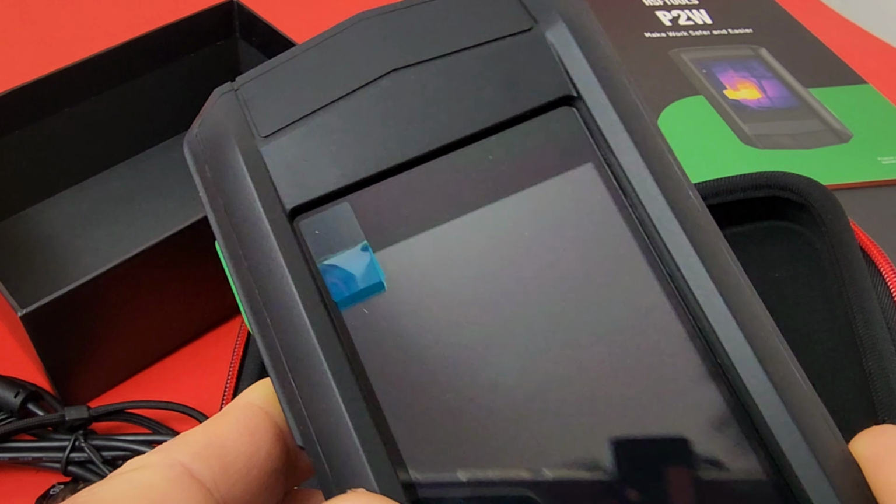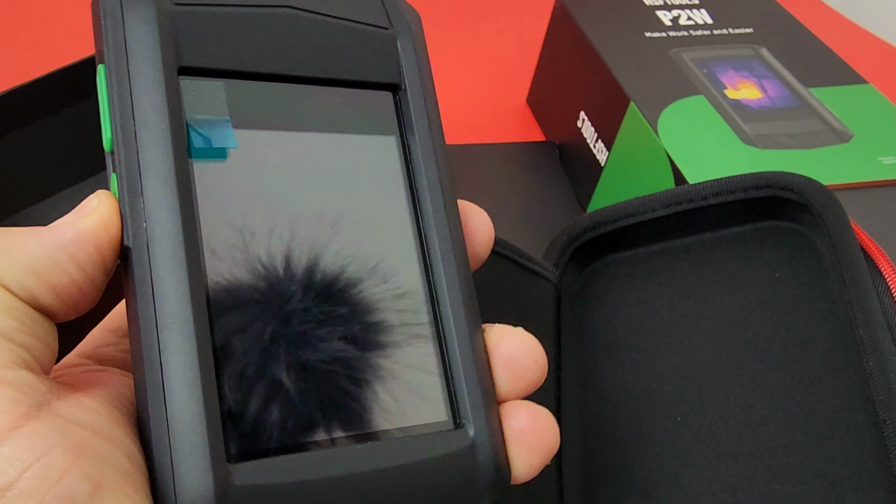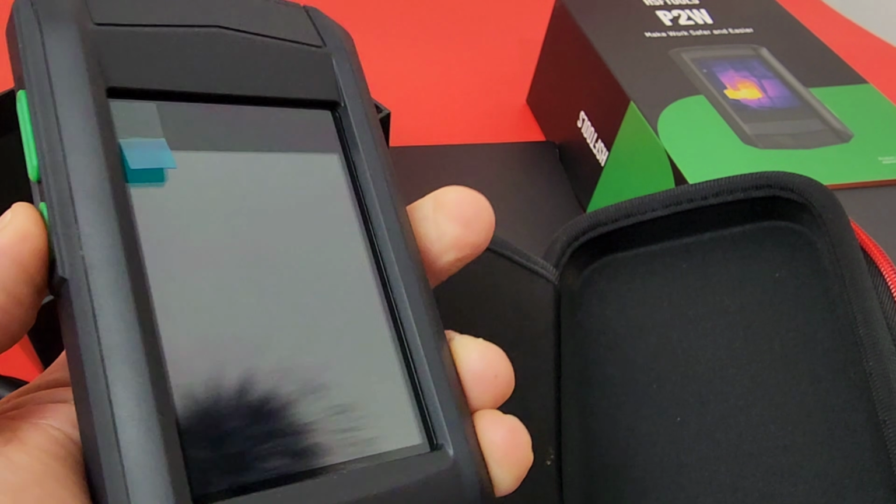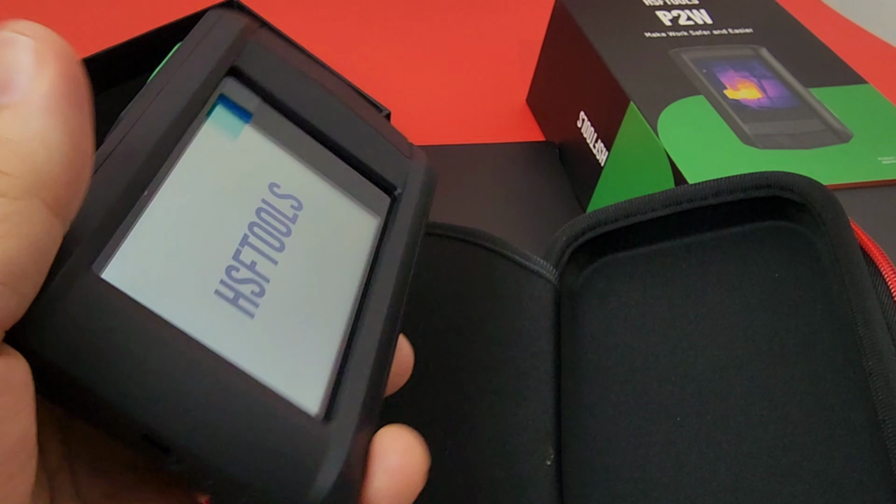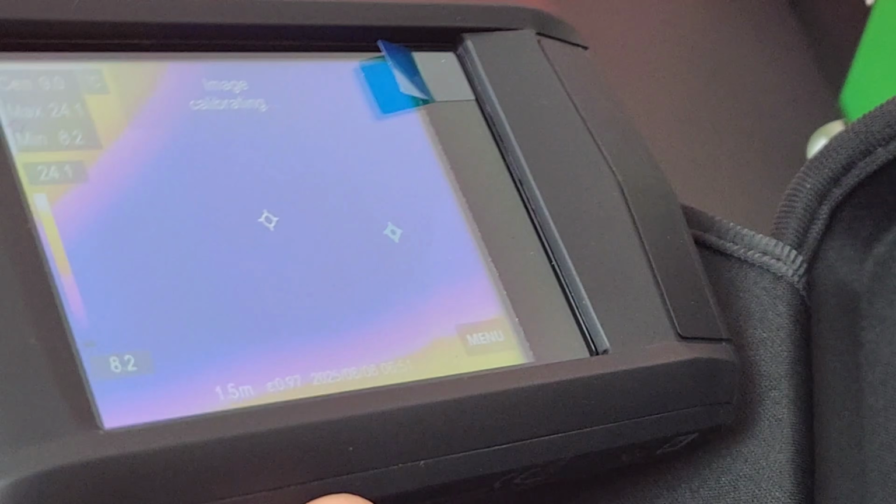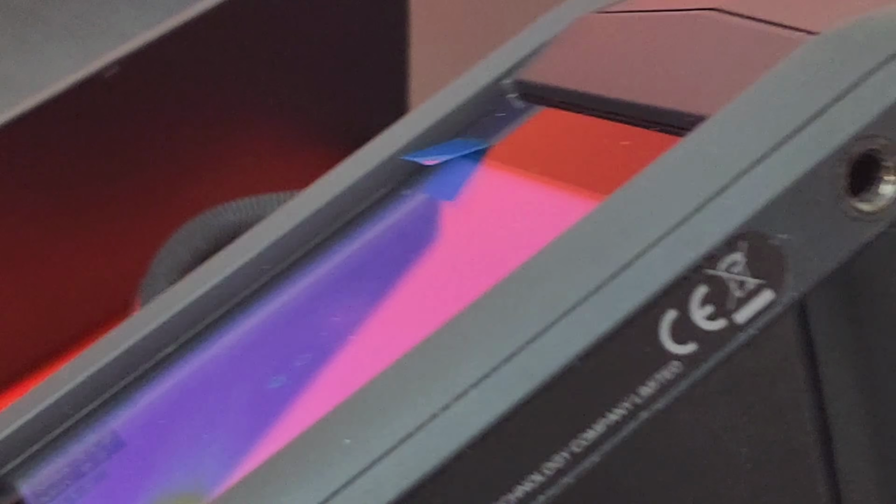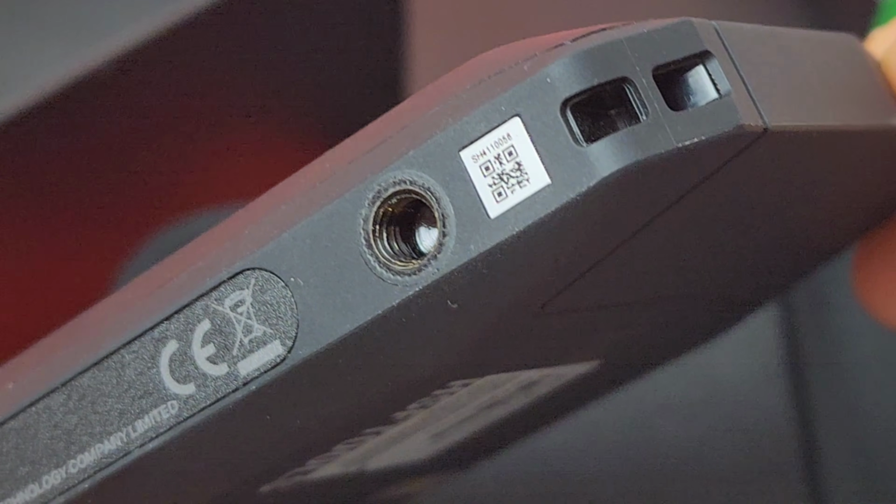Right there, of course, on the back, we have our camera lens, the thermal imaging lens, and our power button, the on-off button as well. We'll just hold that down for a second, turn on the camera. Let's see if it's charged or not. Maybe not. Oh, and maybe yes. Okay, so it's charged. Booting up right now. 2, 3, 4 seconds for that HSF Tools logo to boot, and bada boom, bada bing. We are instantly, well, almost instantly, into the thermal camera software itself.